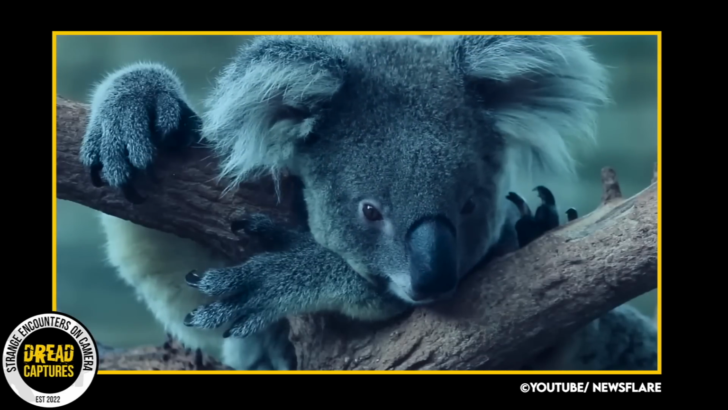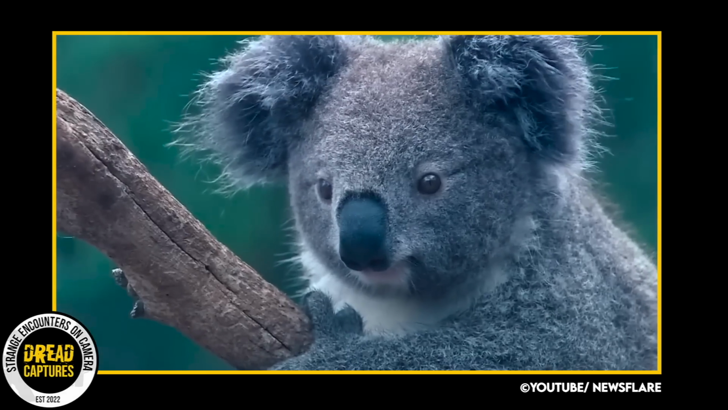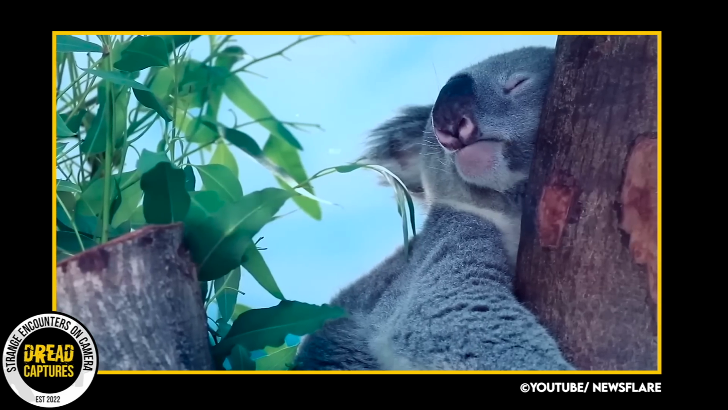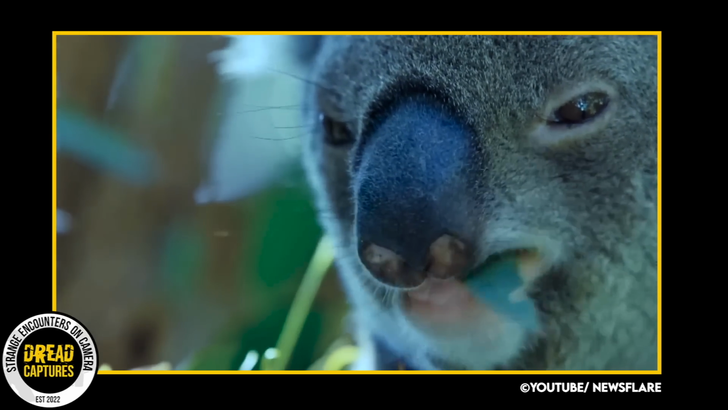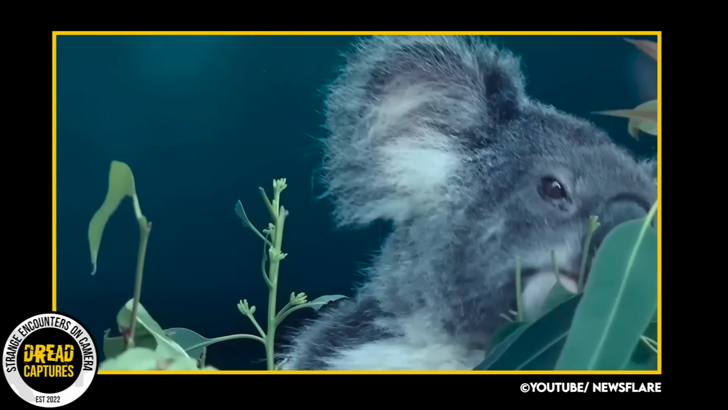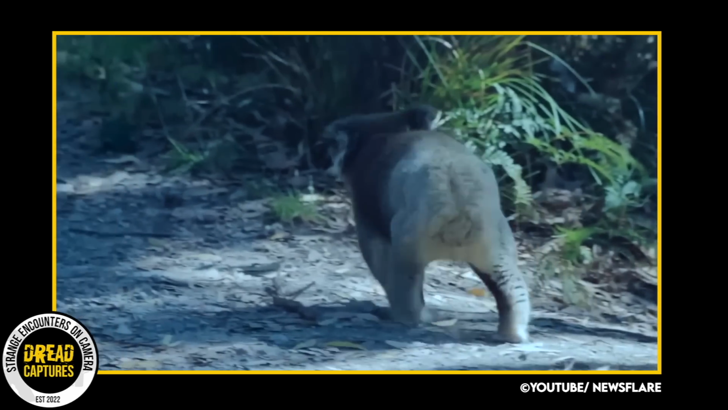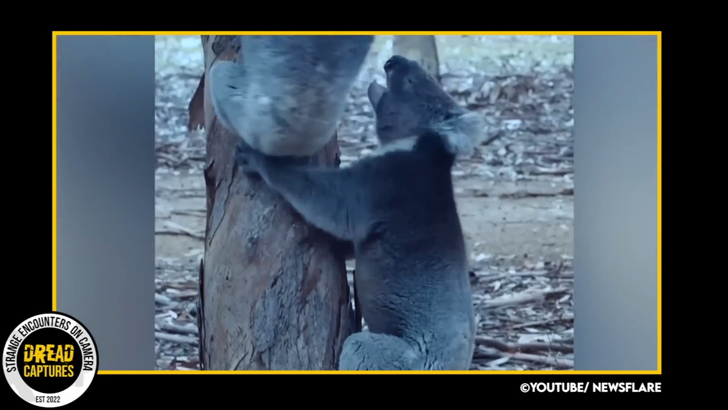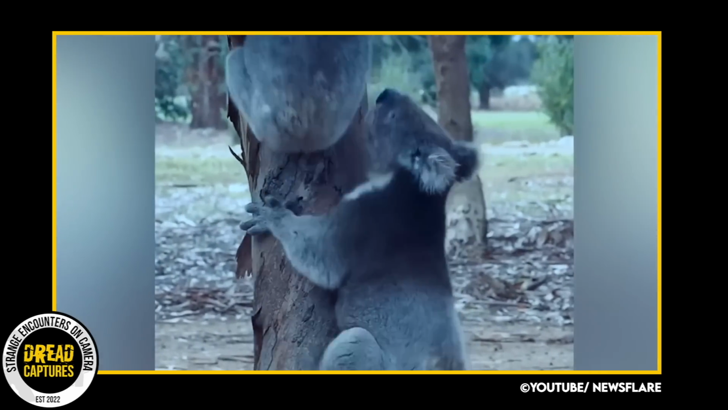Koalas are generally solitary animals and do not actively seek out confrontations with others of their kind. However, they may fight over resources such as food, territory, mating partners, the normal stuff. Male koalas are known to be particularly territorial and may engage in physical fights with other males to establish dominance